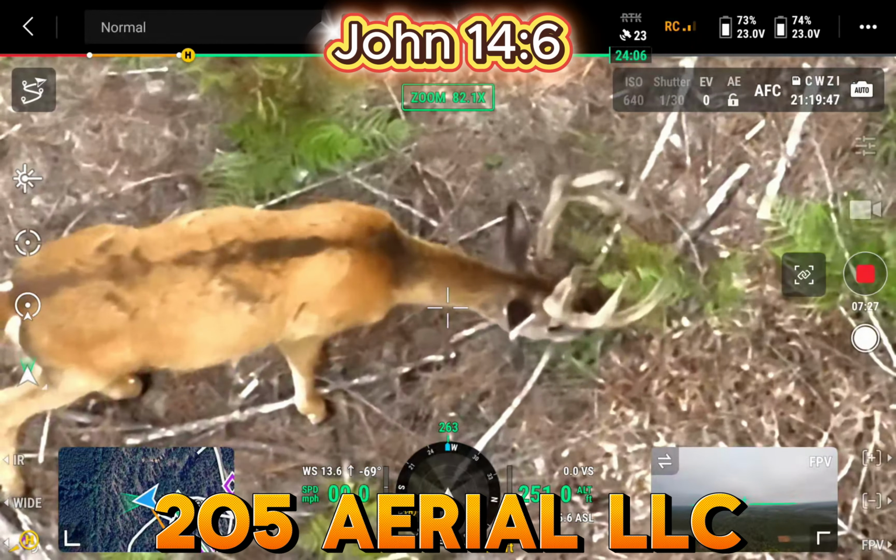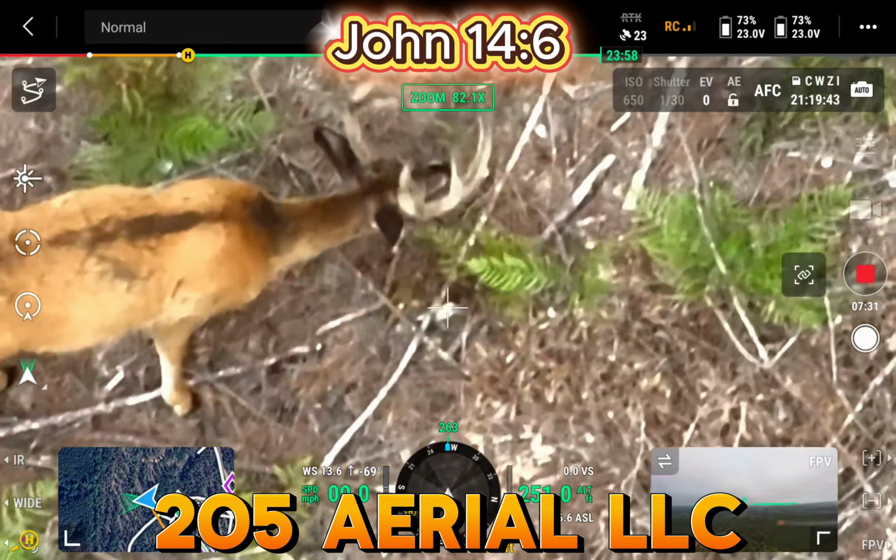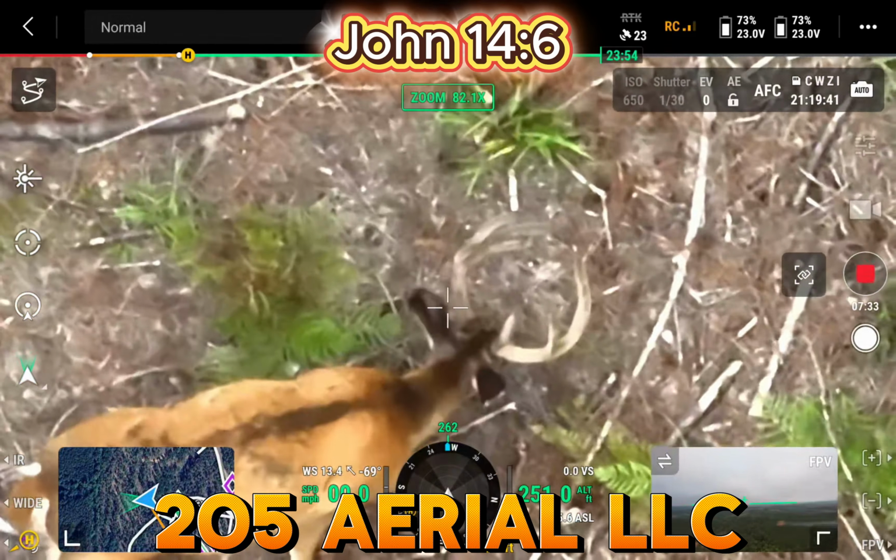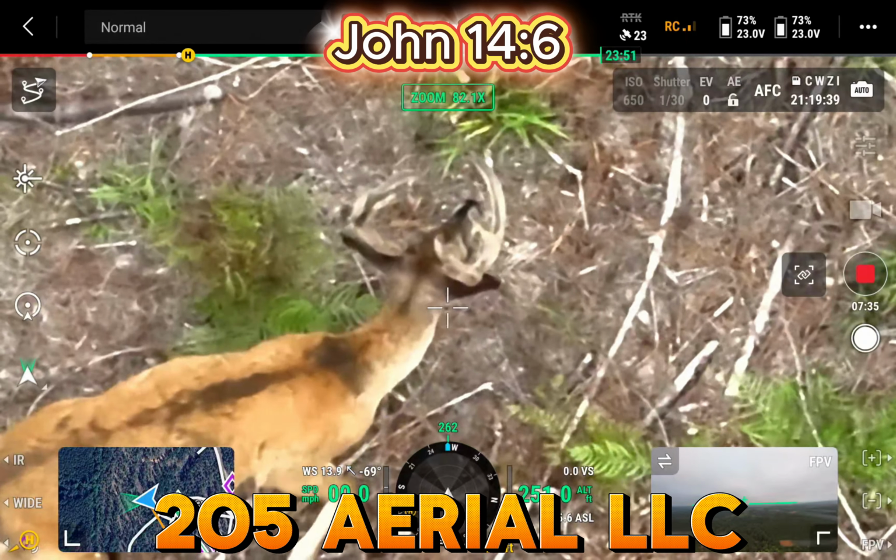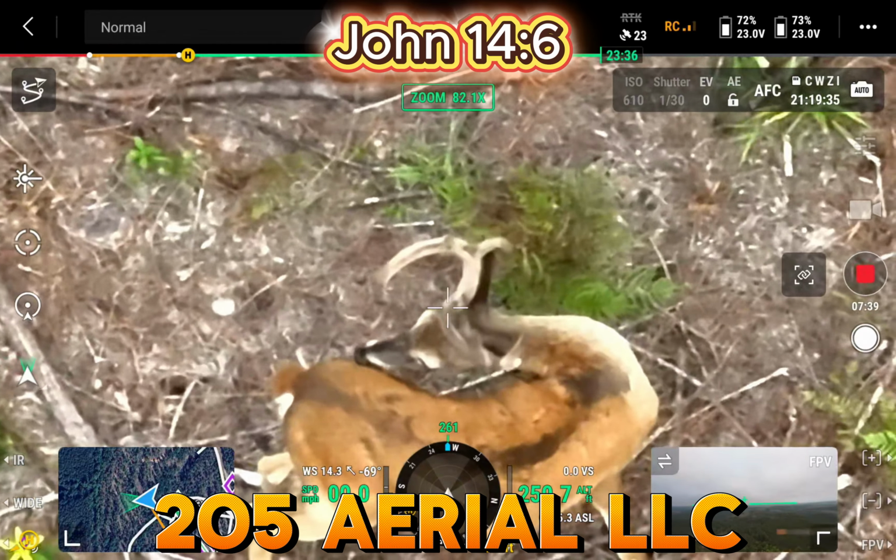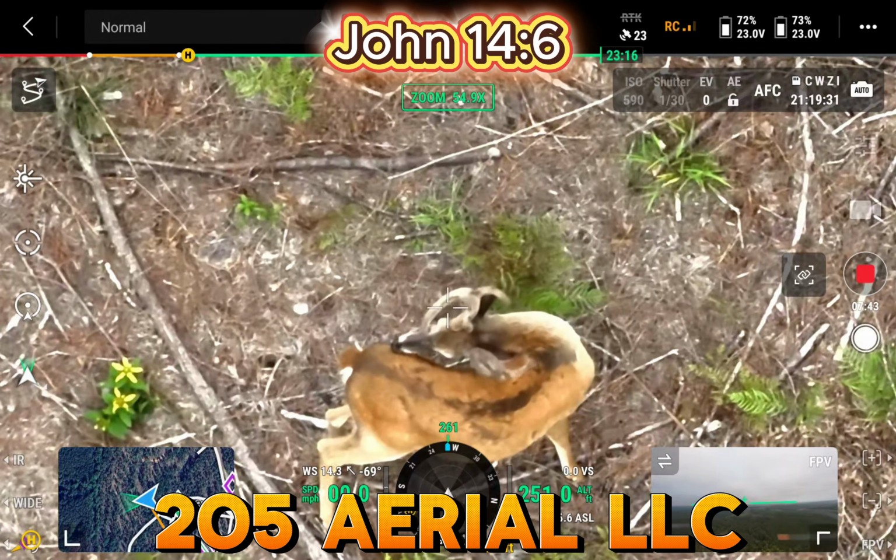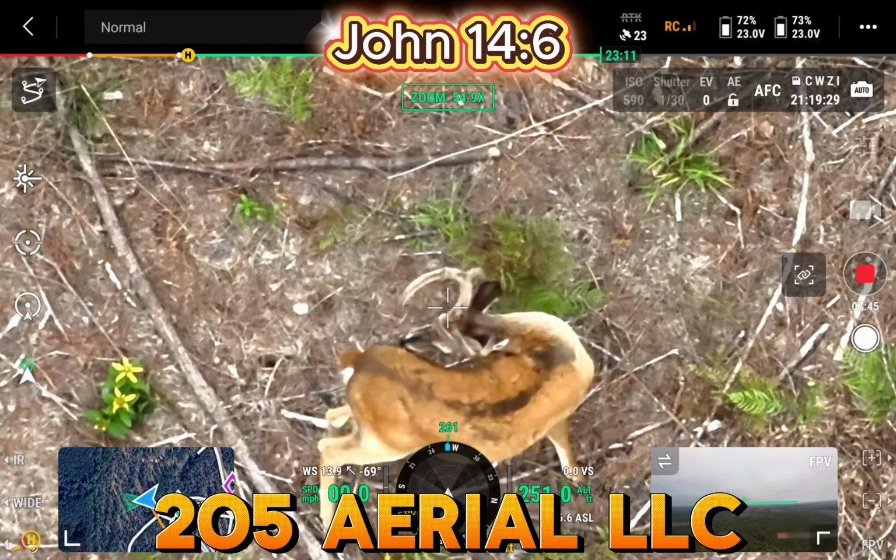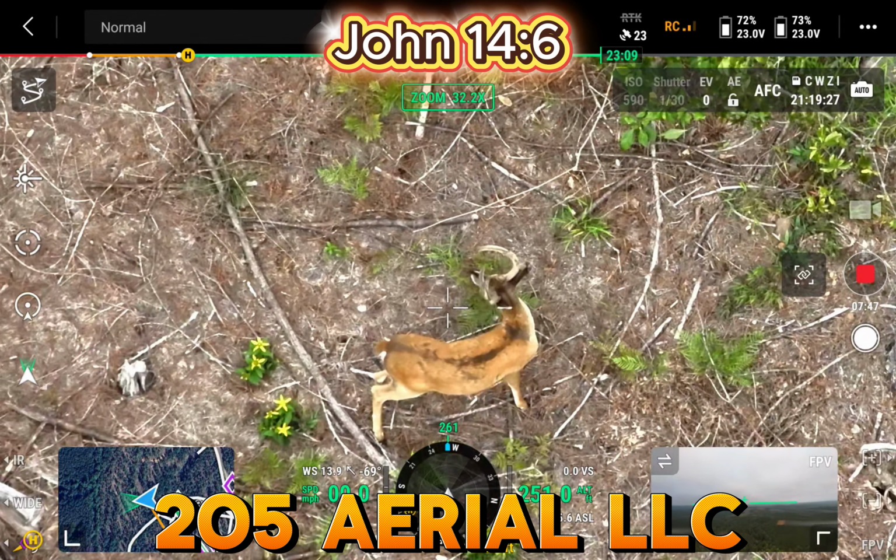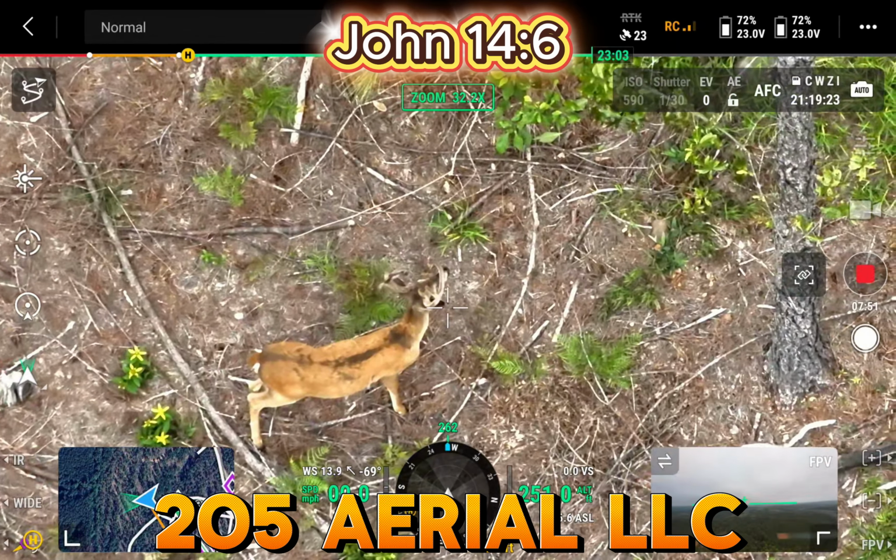Alright guys, you can tell his winter coat's starting to come in. So what's today? Today is August the 30th. He's got kind of a weird rack. These deer are going to start losing velvet really soon. Probably the next, I would think, 2 to 3 weeks maybe. I don't know. It's getting close.